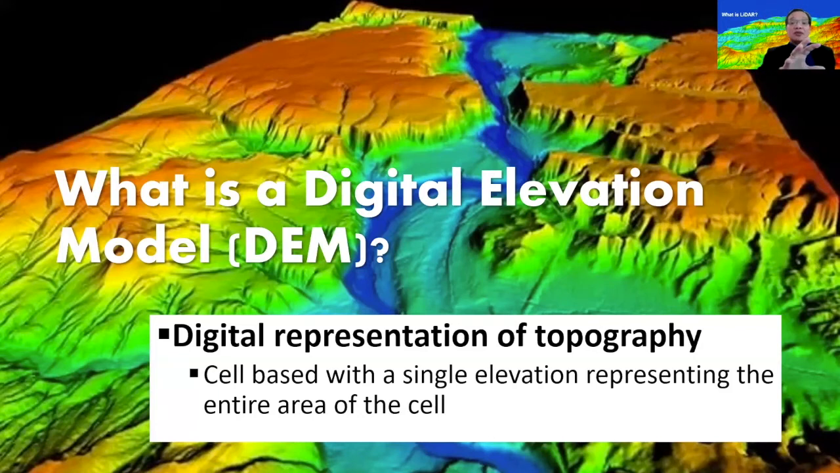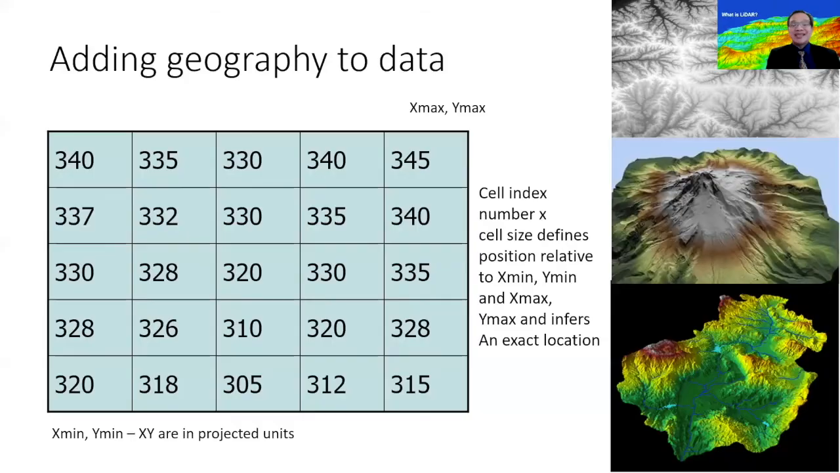And DEMs are basically byproducts of LIDAR technology. DEMs are digital representations of topography. And these are cell-based, with a single elevation representing the entire area of the cell. Basically, in remote sensing jargon, we're talking about digital numbers.